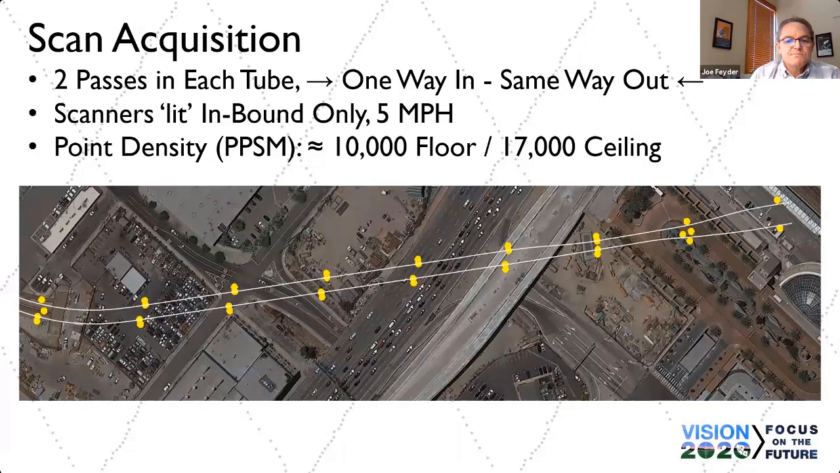So to scan this, again, redundancy is as critical as control. We scanned each tube twice. Basically we had to drive in the tube to Union Station, stop, back out, and then do it again in each tube. We only scanned on the inbound.